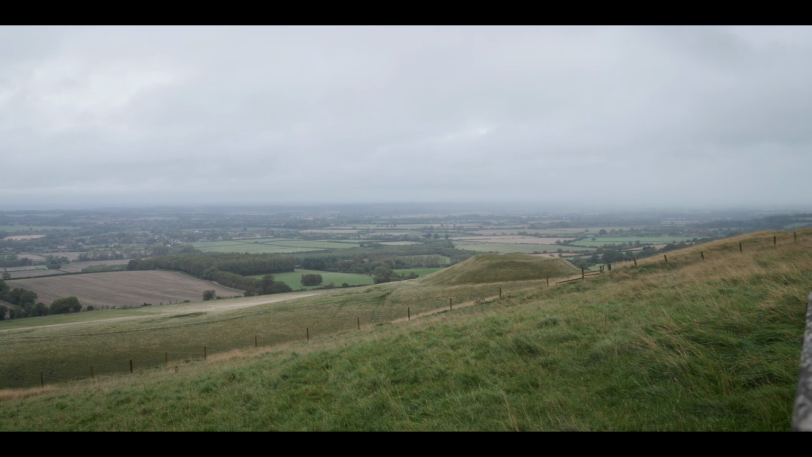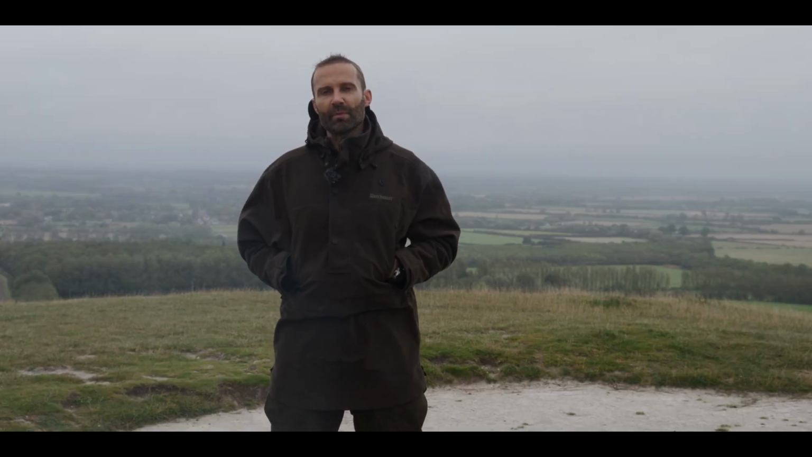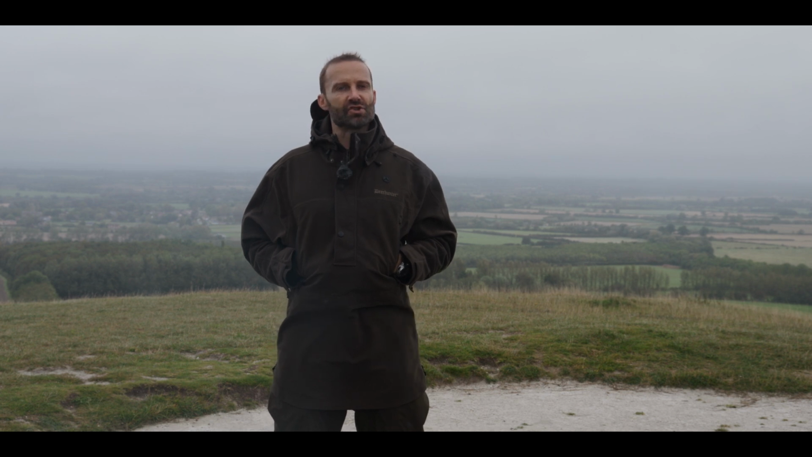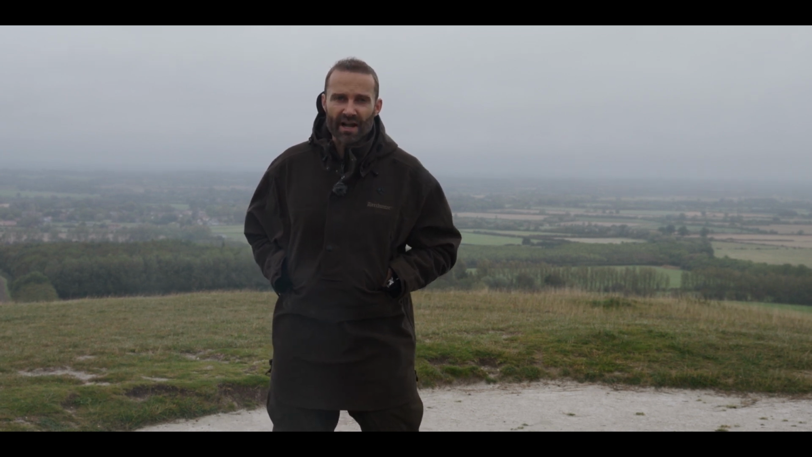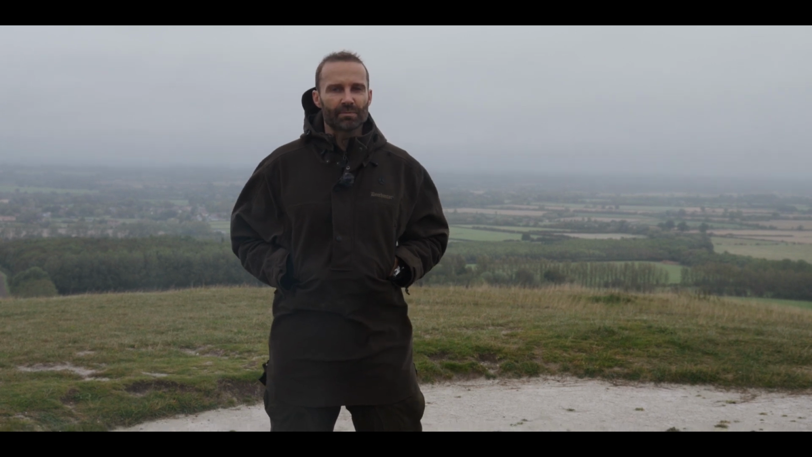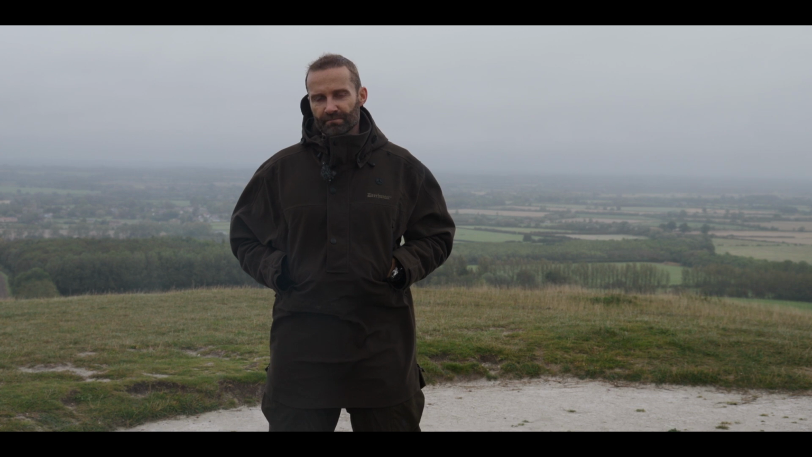This month I'm hunting in a place of myth and legend, the very spot where legend has it that St George slew the dragon, an area that's also home to one of the UK's largest land mammals. It's no fire-breathing dragon, it's fallow deer, a species first brought to the UK in the 11th century.